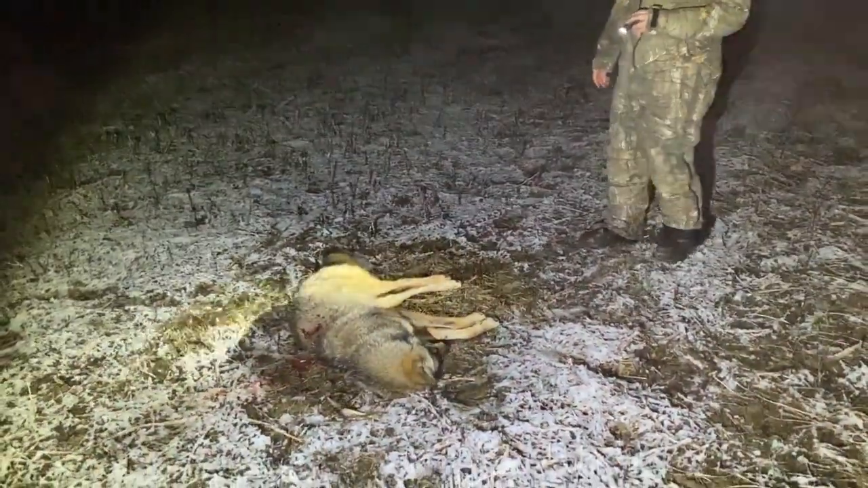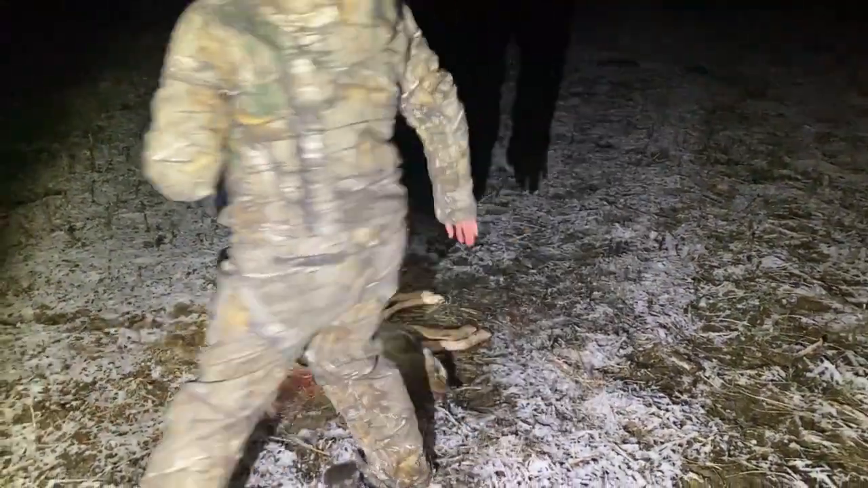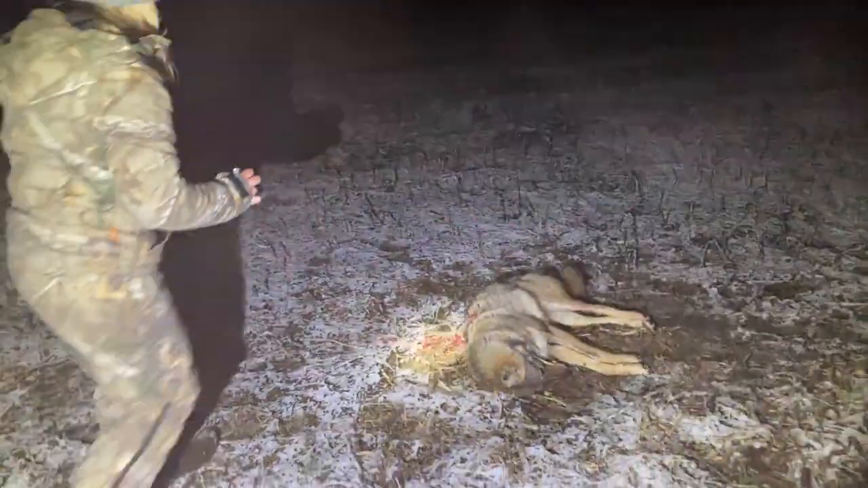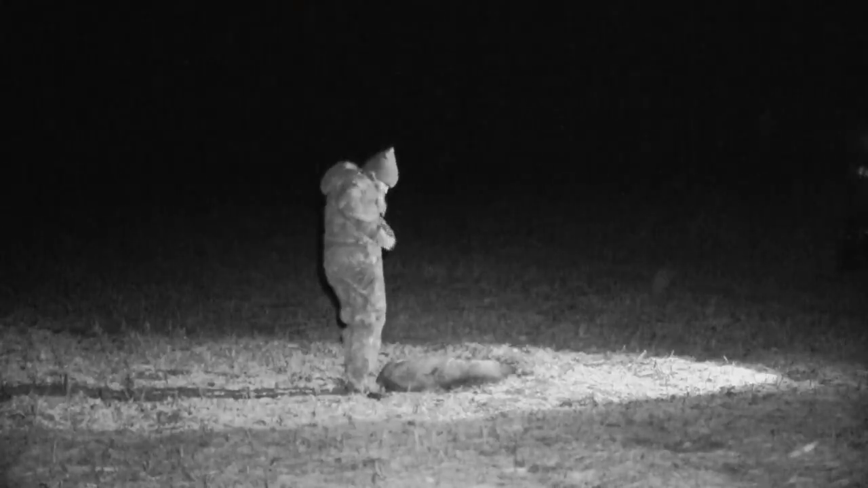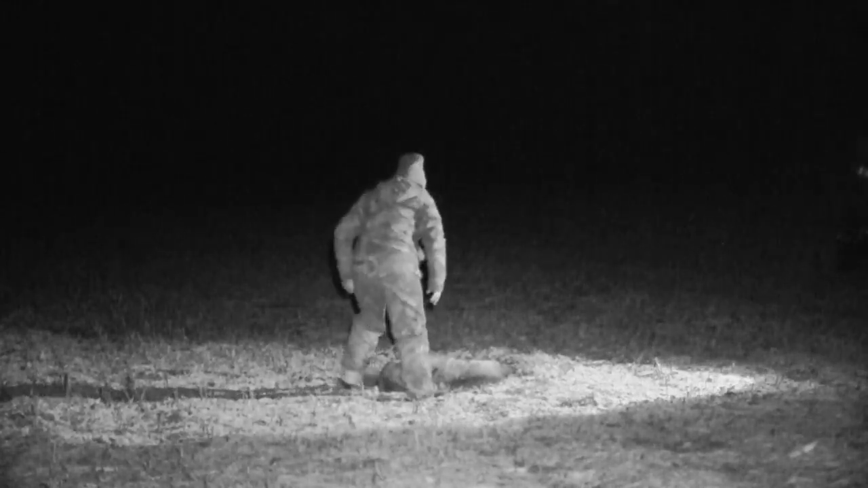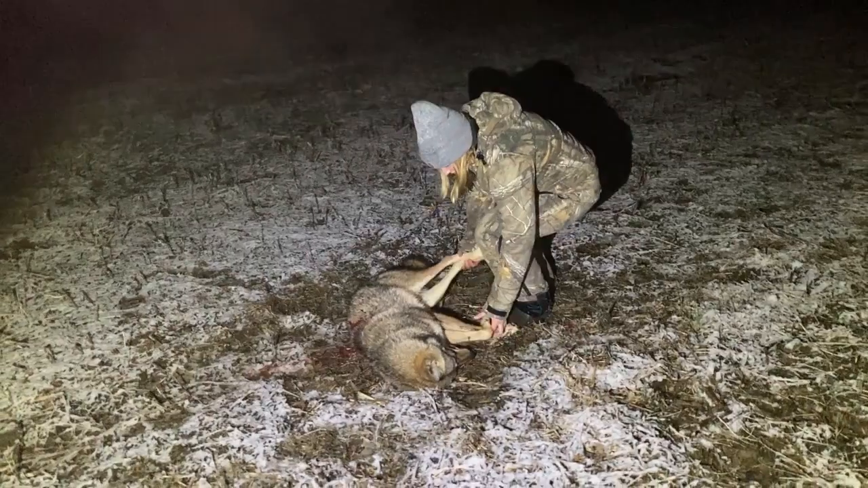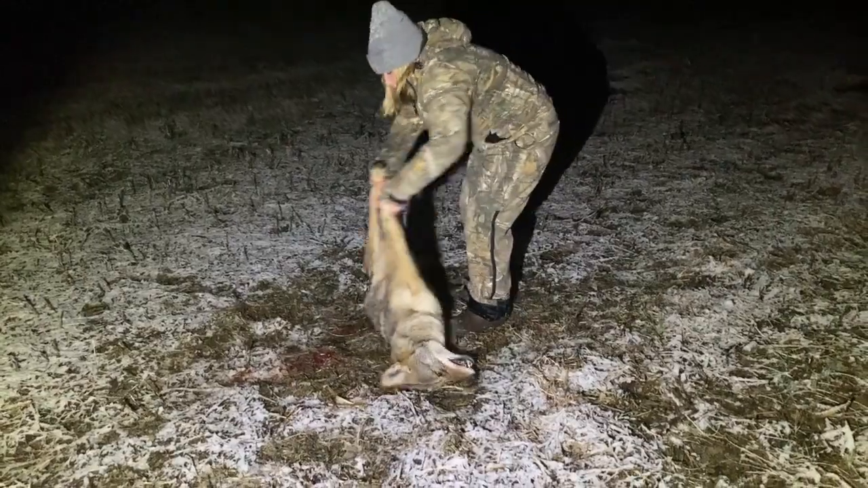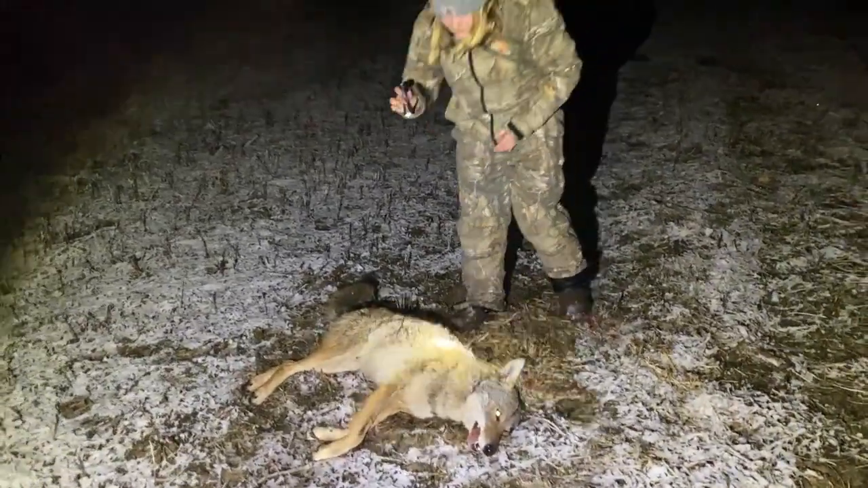Where'd you hit him at? He was facing the other way, so flop him over. That's the exit wound right there. Flop him over to where he was. There's blood on it. It's all right. You're gonna have blood in places you never thought you'd have it from now on. Now get your light up here and see where you hit him at.